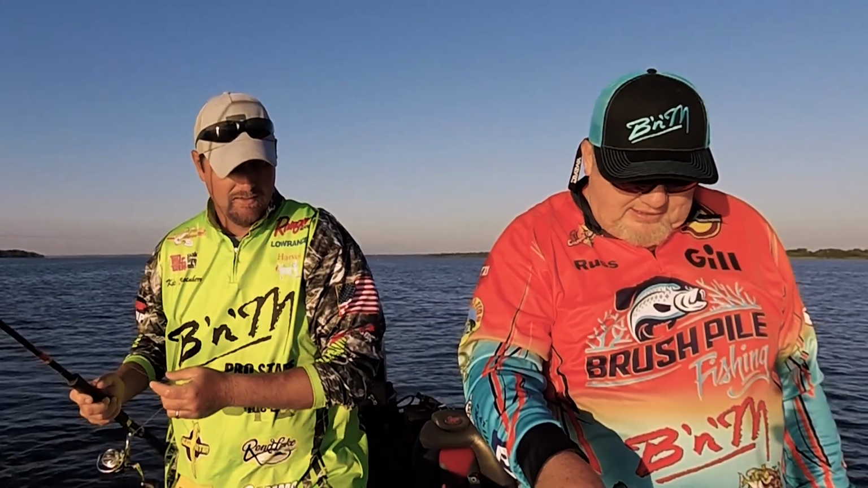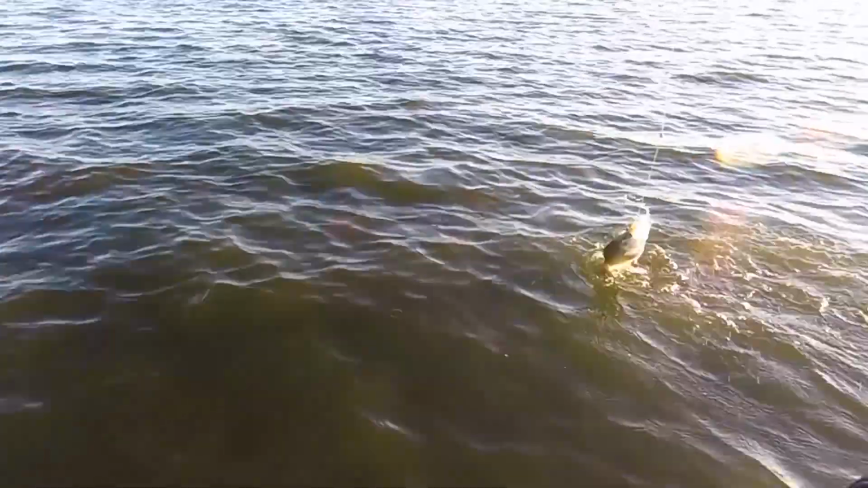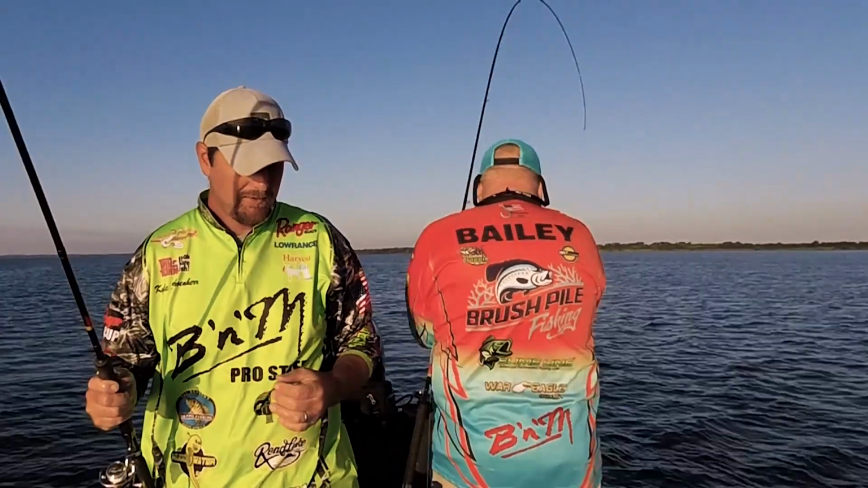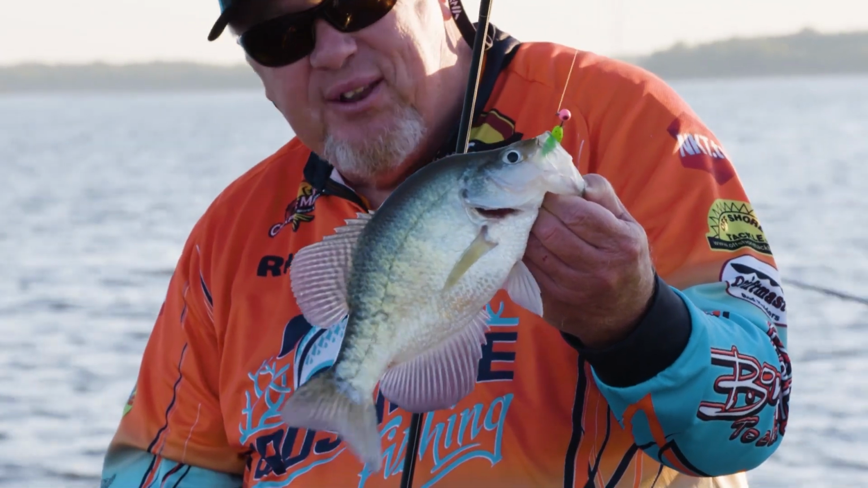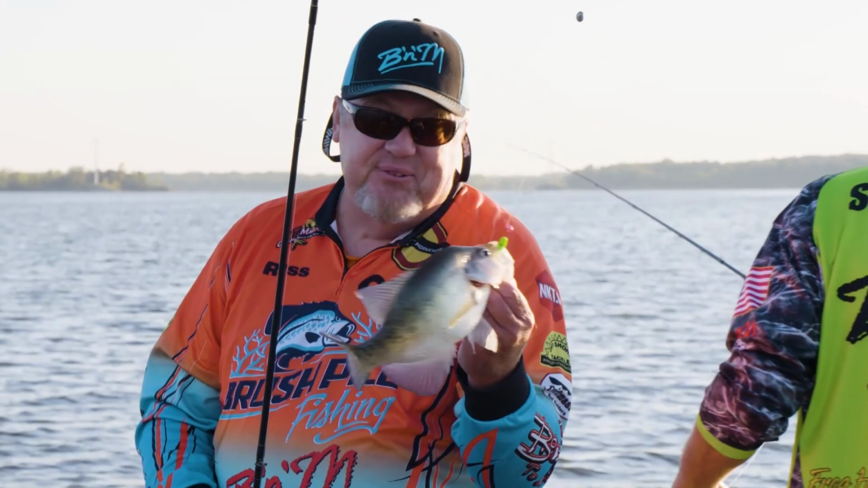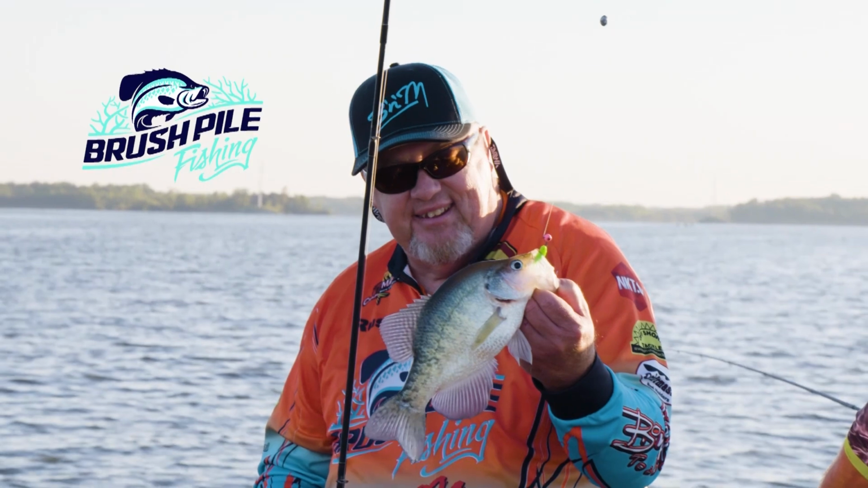Right there, that's a decent fish. That one's better. Oh yeah, look at here, folks. Woo! Good fish right there. Shallow water, we're fishing 6 foot of water right now, and these fish are as active as can be. Absolutely love it. Don't go away.